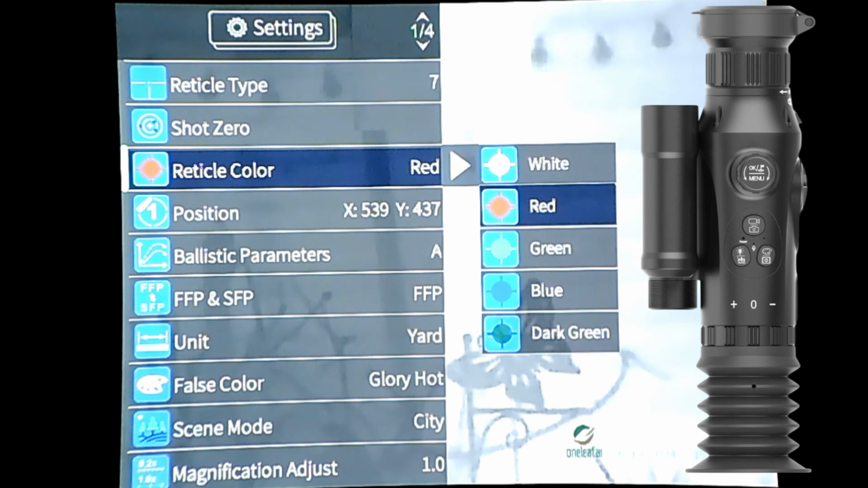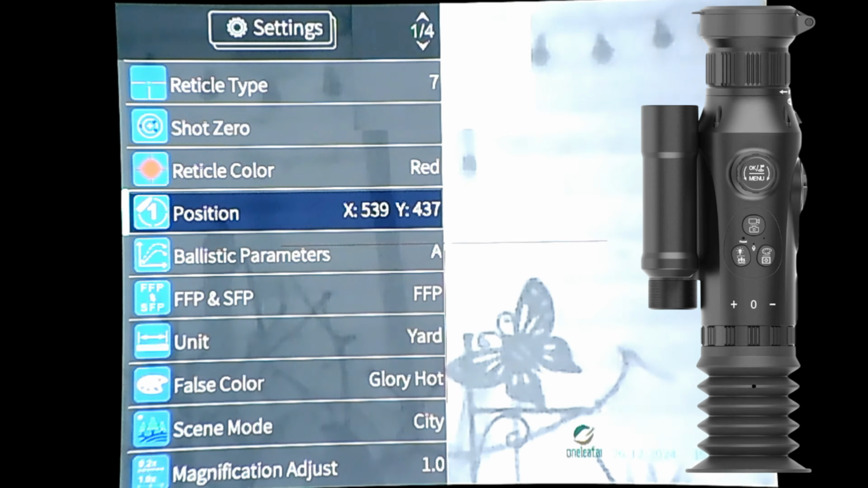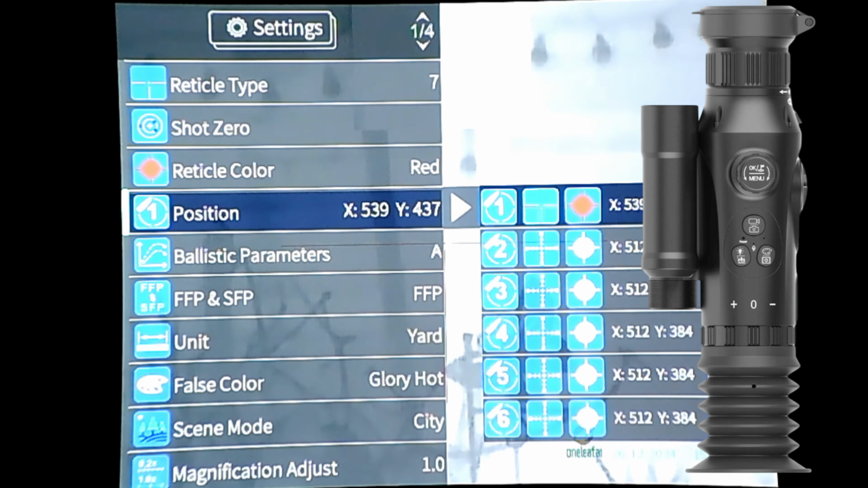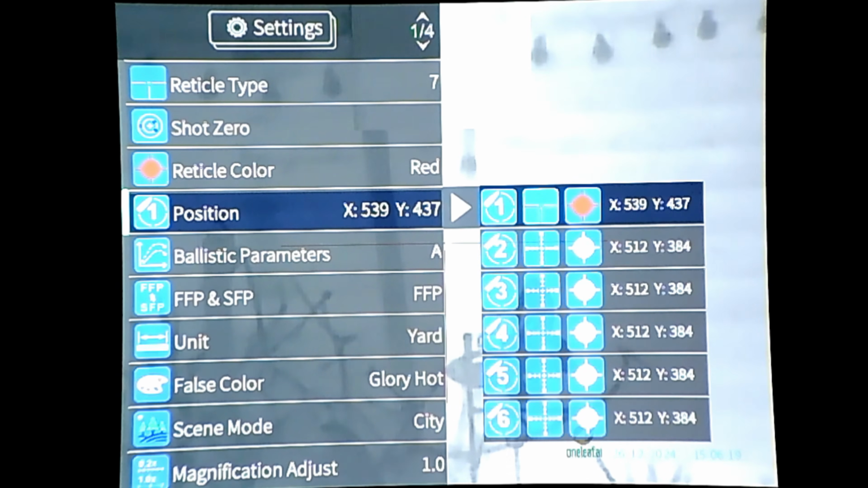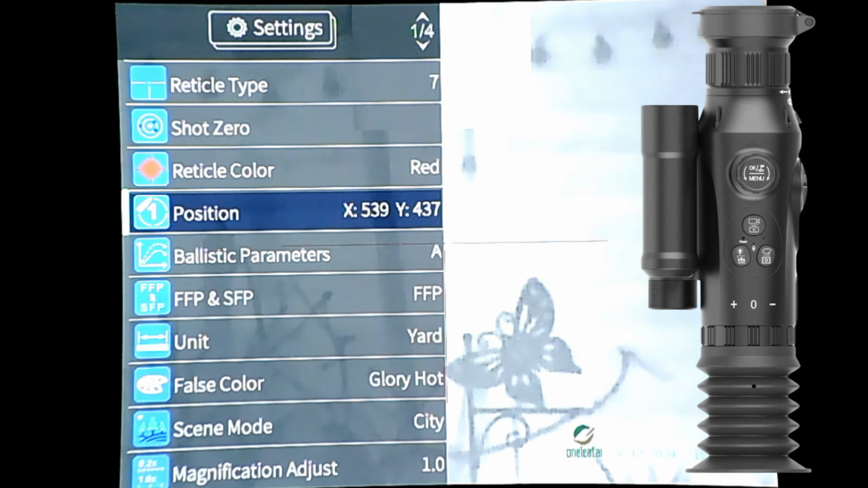So short press of the top button, which you can rotate. Coming down again, you'll see your position. Rotate it to the right and you'll come down. Press on that, and that shows you your different positions for your settings. So A setting, it's already set up for the regime with the Barracuda 8s, and you can see what reticle it is and what colour it is on top as well. So another short press from that gets you out of that.